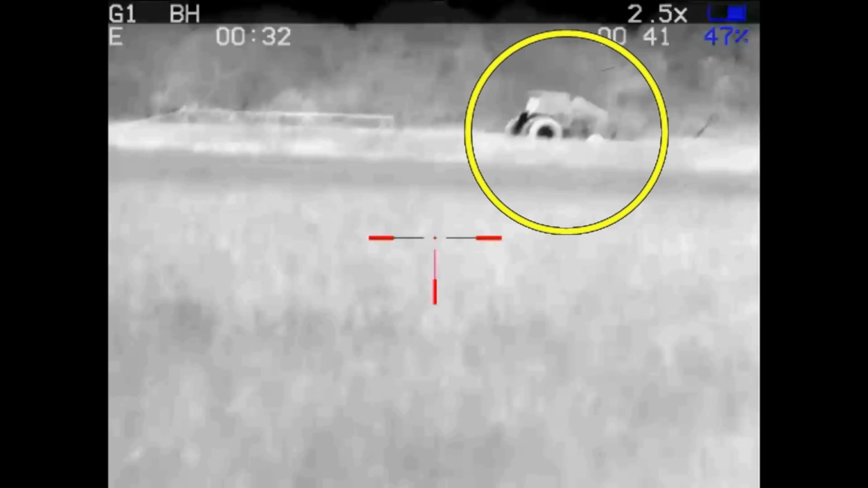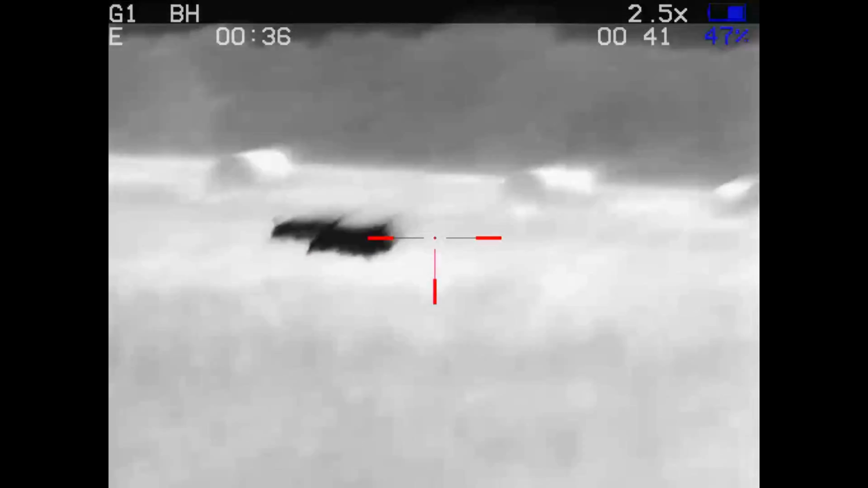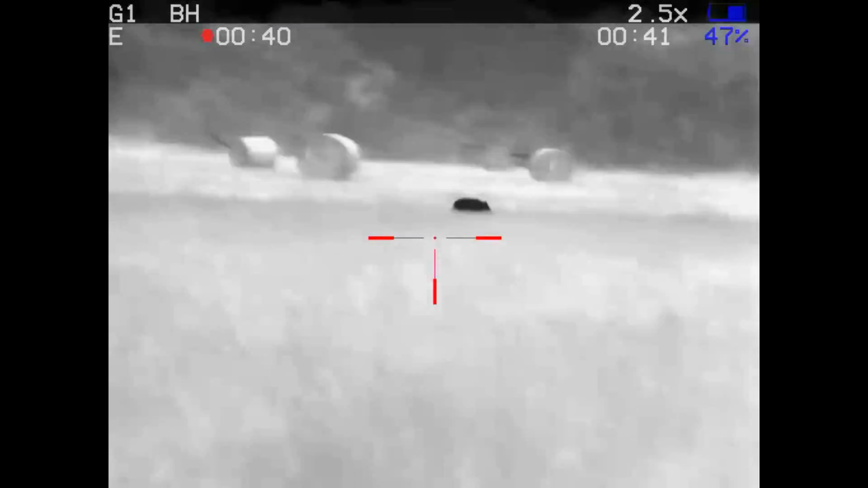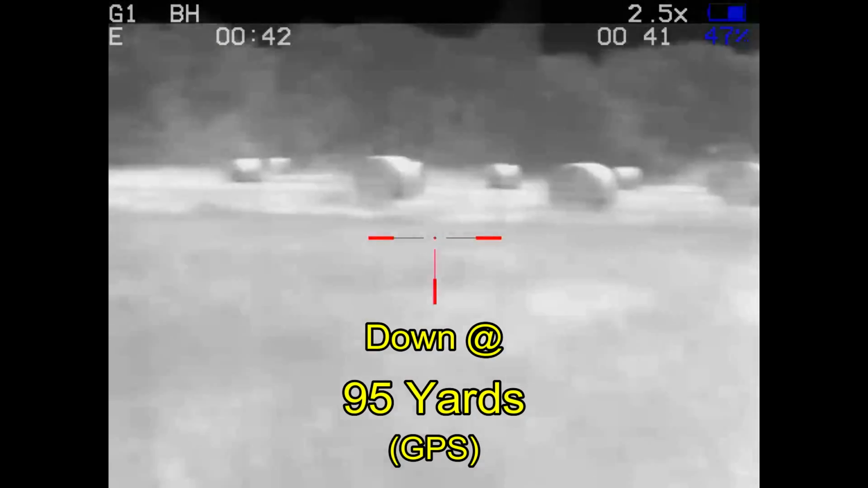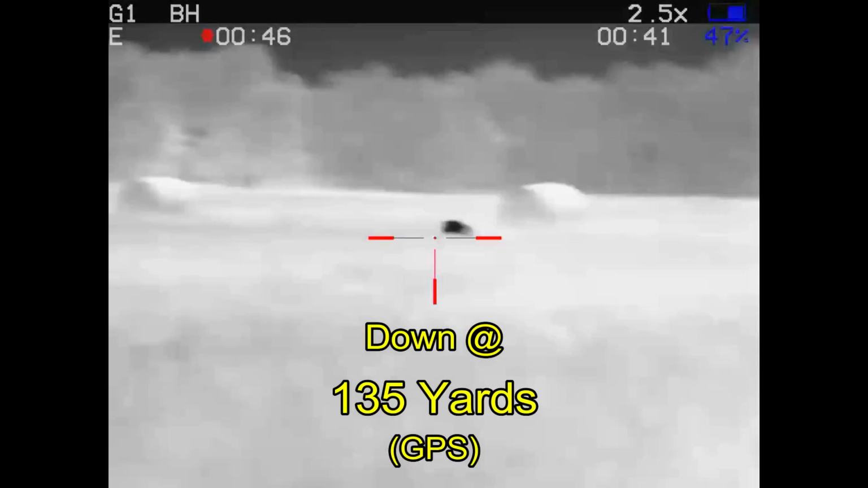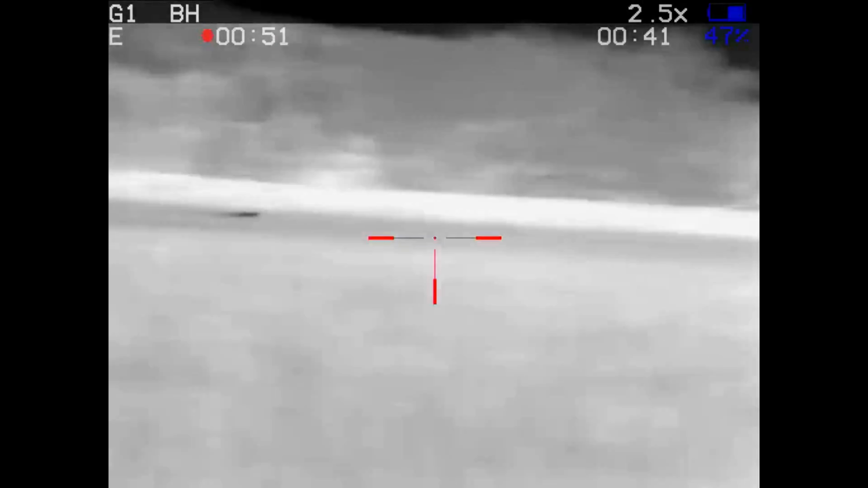And then I realize that there's going to be a tractor that I need to wait on. Then once it clears the tractor, I hit it. I pick up this next one that drops just beyond the fence. There it goes. And this wounded hog, I whiffed that shot and I drop it on the run.